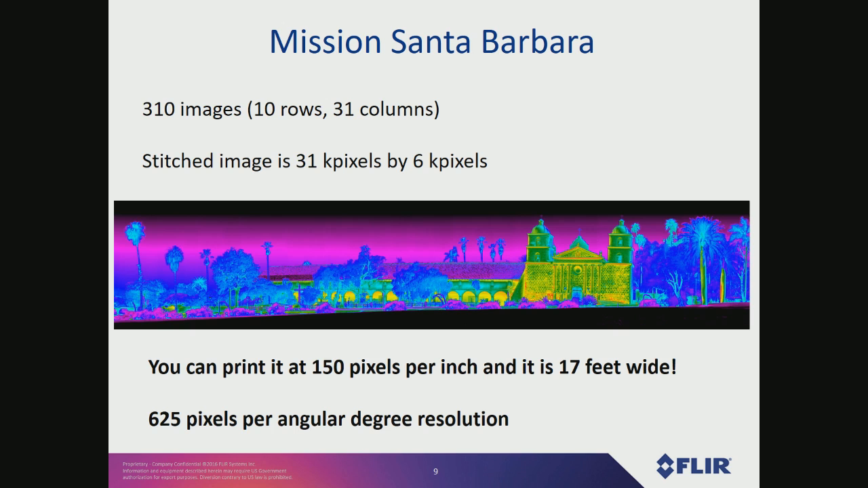So this image is just, it's a dream for printing big prints because you can print it at 150 pixels per inch and it's 17 feet wide. So that's a really nice piece of digital art to start with for making big prints. So for example, you could crop just the old part of the Mission, the 18th century facade that you see there, and you can print that out 5 feet wide and it's going to look great.